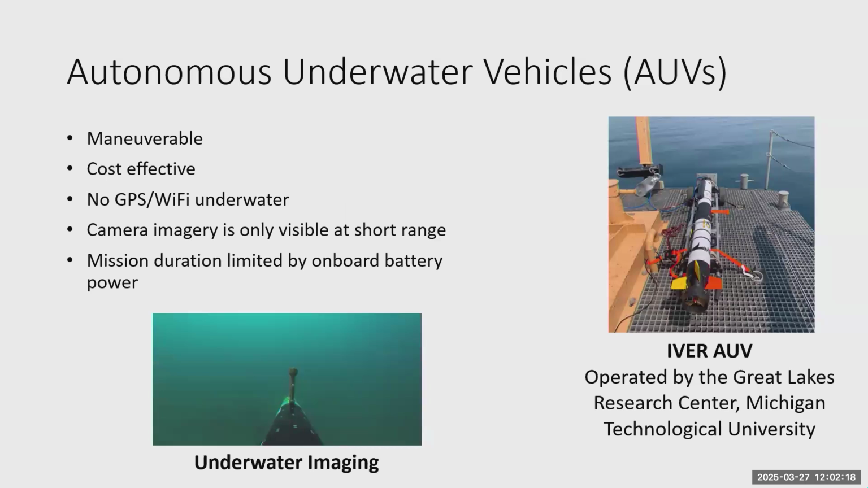As I mentioned, there's no GPS or Wi-Fi available underwater, so we have very limited communication with these vehicles when they are underwater. And when we deploy sensors on AUVs, things like cameras that we're used to using in robotics on land are challenged underwater because we only have camera imagery at very short ranges to the system. Also, mission duration is limited by onboard battery. For the AUVs we work with, we get about 8 hours of continuous operation at our operating speed.